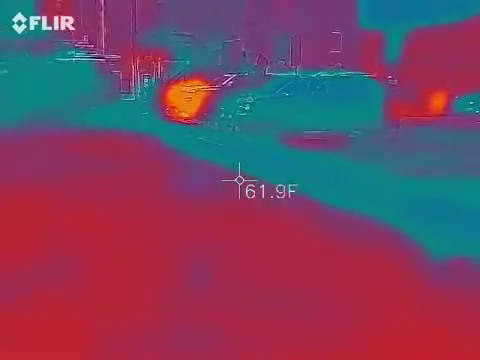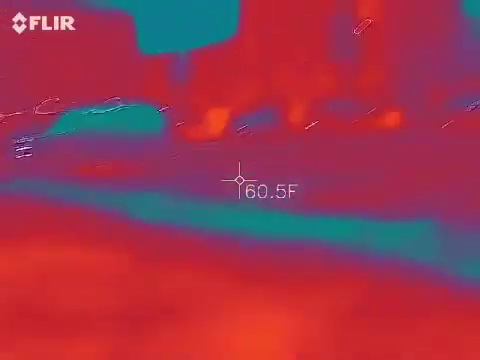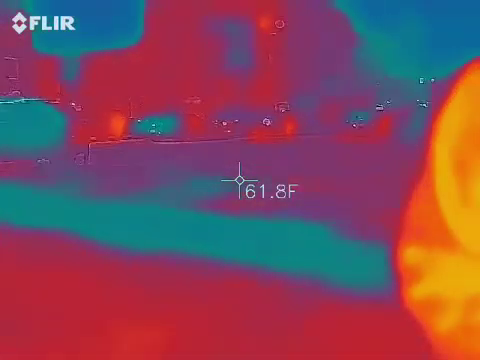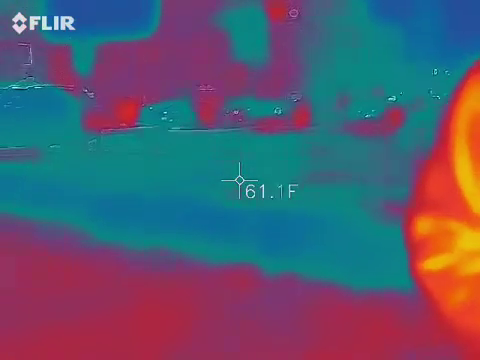Orange. So it goes white, hot, black, cold. So white and yellow are your hottest areas. So if something shows up white, it's obviously going to be probably a 20 to 25 degree difference than whatever's blue on your screen. So it's based on the differences of what's on the screen.